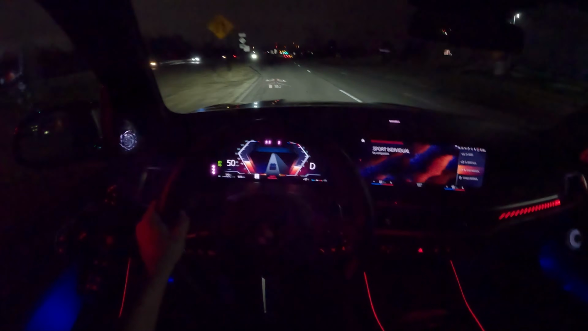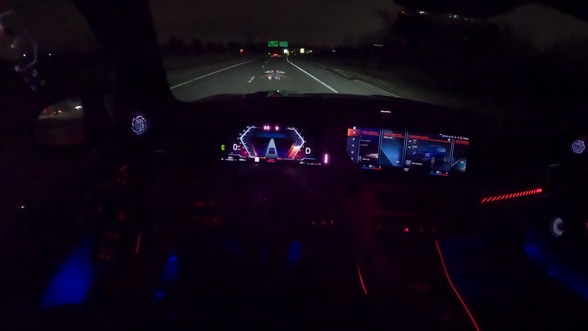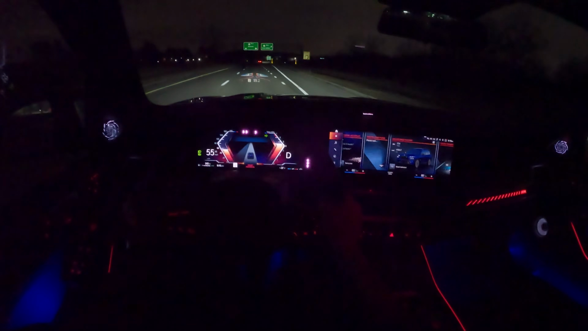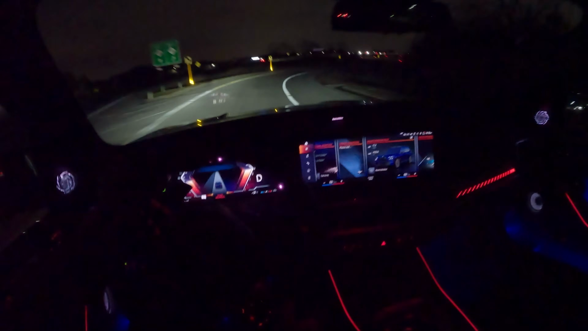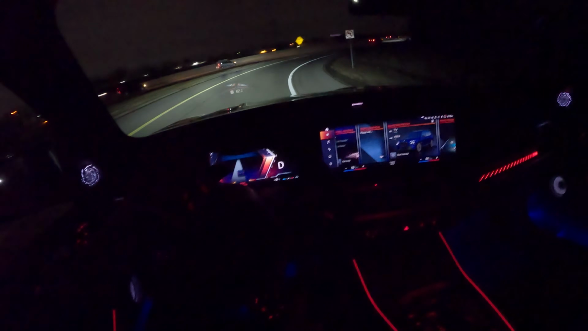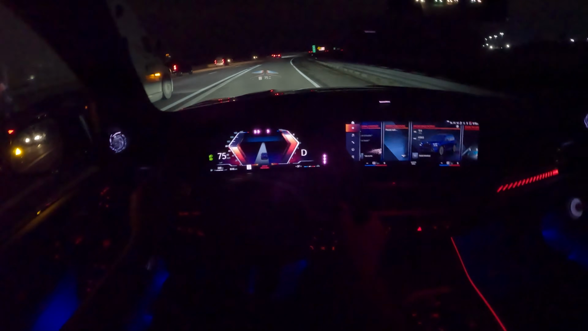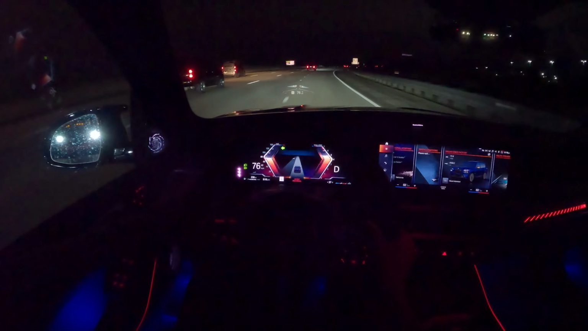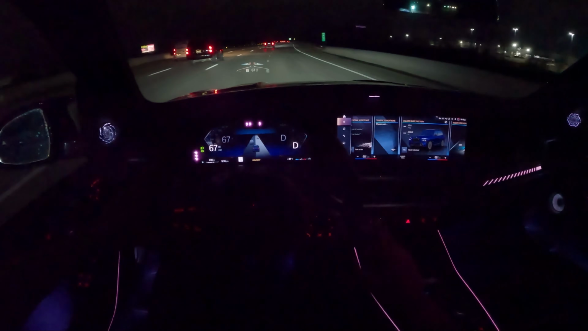Let's go back into sport mode here. Tackle an entrance ramp. Such an impressive SUV.